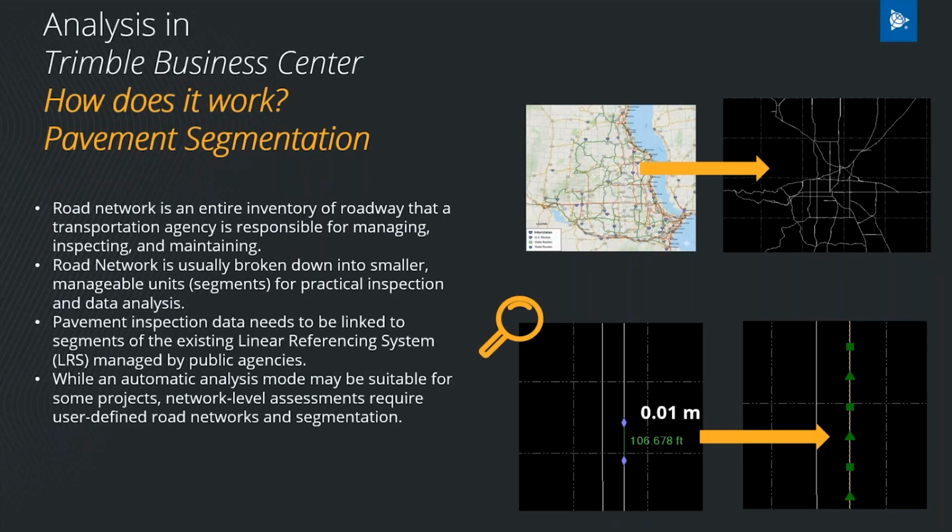So if you're not familiar with the road network concept, road network is an entire inventory of roadway that a transportation agency is responsible for managing, inspecting, and maintaining. So road network is broken down into smaller, manageable units for practical inspection and data analysis. And we link pavement inspection data, pavement inspection information to segments of the existing linear referencing system that is managed by a public agency in your region.